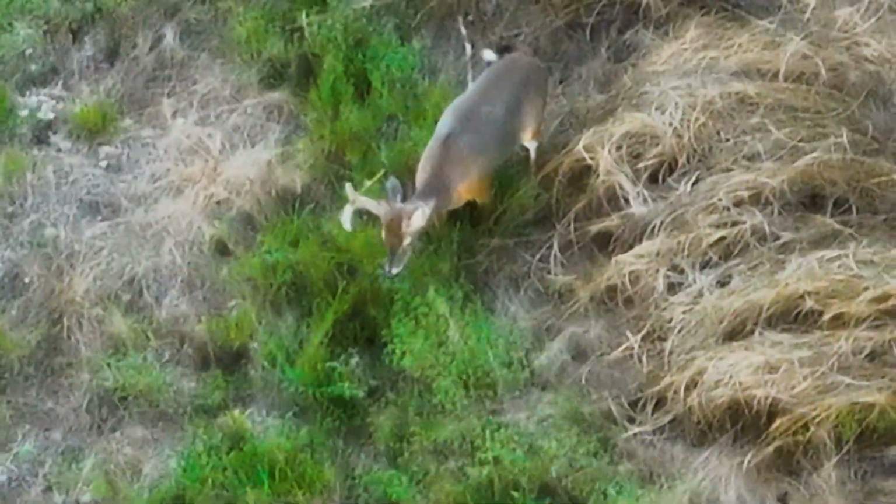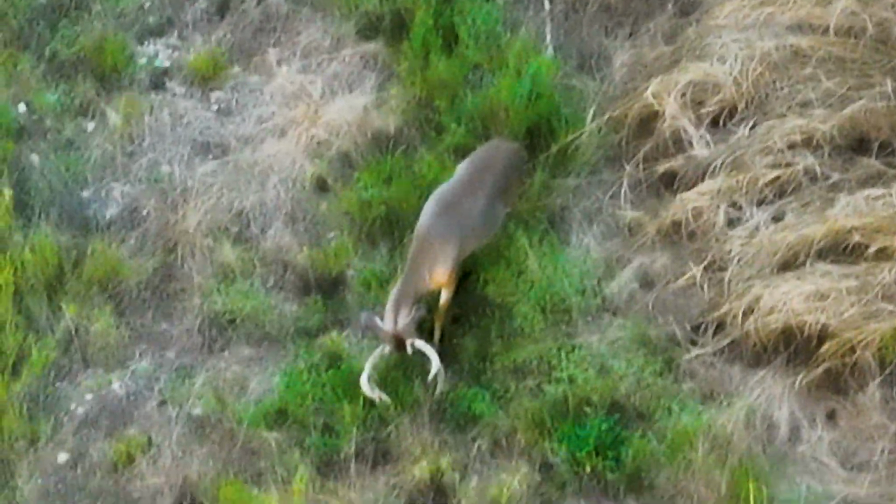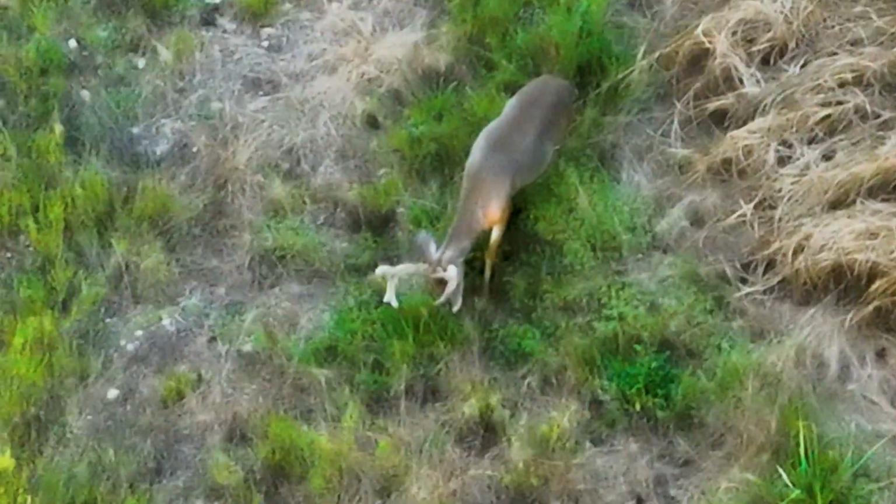I'm very impressed with their health status, how fat they are, given how dry the conditions have been for quite some time here at the Proving Grounds. If you pull up the drought index, we're in one of those red colors right now. This is not ideal growing conditions. So I'm very impressed with that body condition.